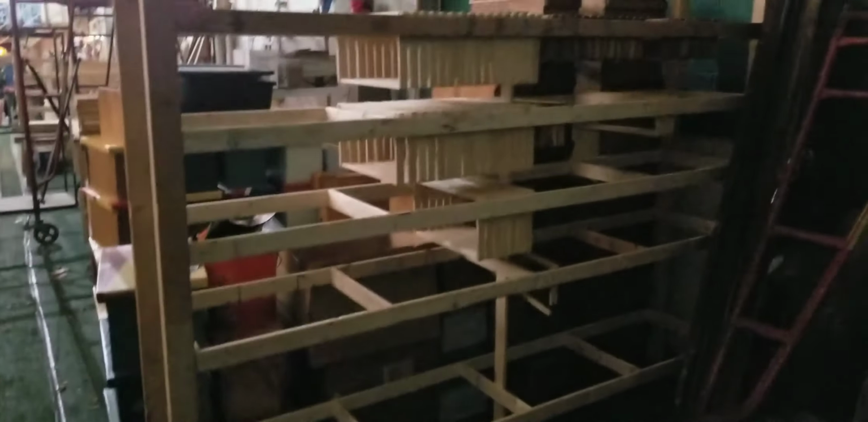So I've been putting together frames, getting my frame rest ready. I built another one. I started putting frames in it. Got all my boxes here situated, getting ready to fill them up. My frame rack here, I got to get some more 1x to finish it off, but that'll be filled up soon enough.